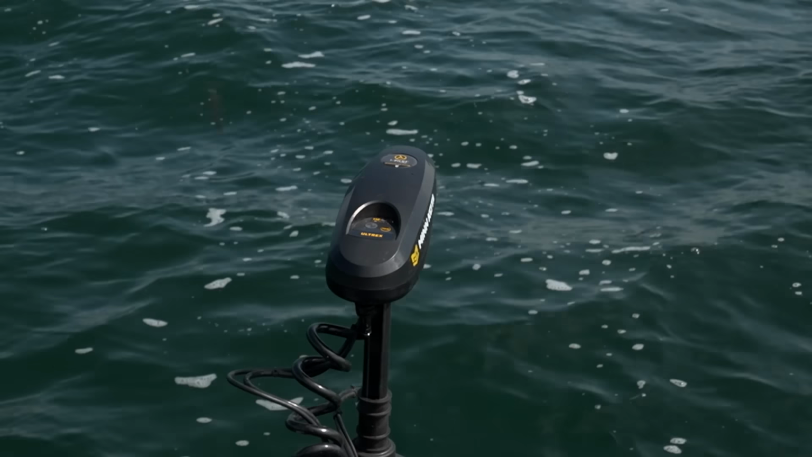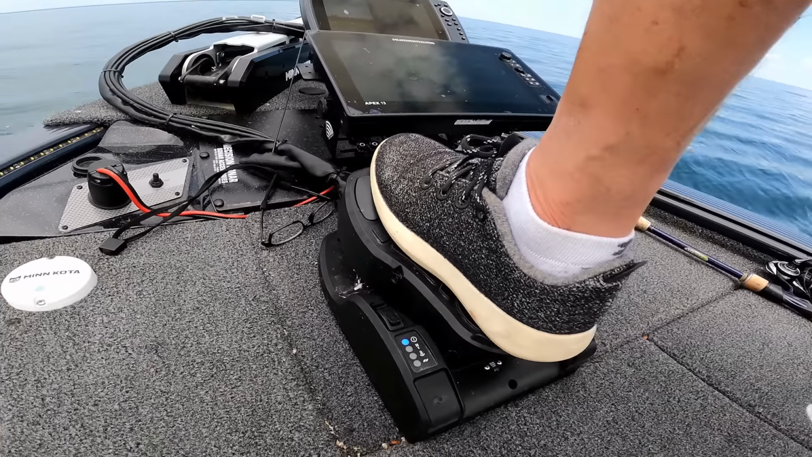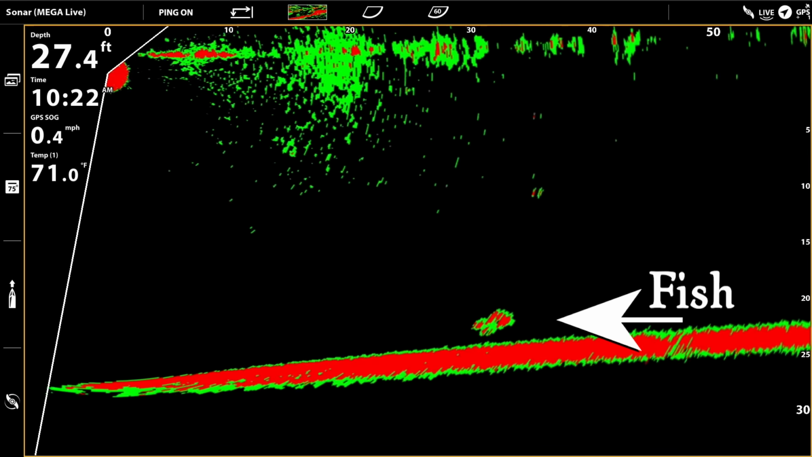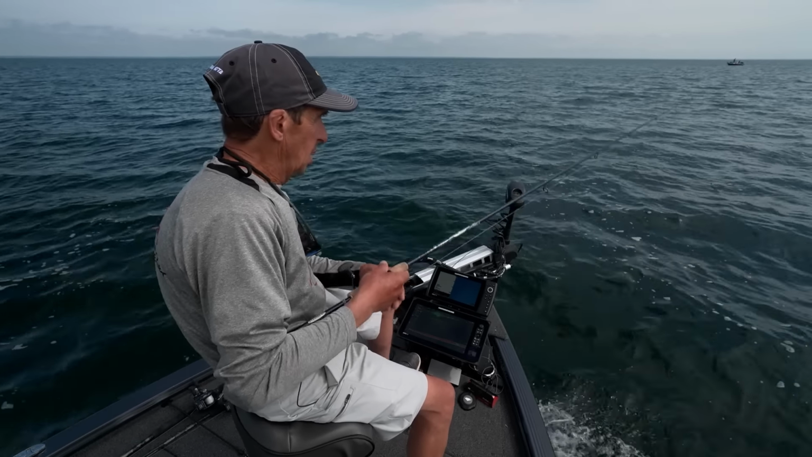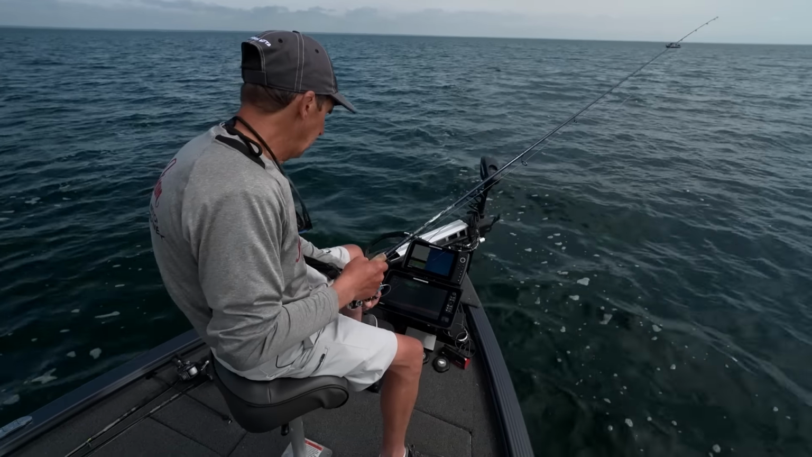One thing that's nice with this forward-facing sonar, like this Humminbird Mega Live, I'm actually panning like this, and I'm looking at about a 3-foot window of anything that's in the water column. So we're just tracking along, and when we move up to them, we can accurately position this drop shot rig directly on top of them.